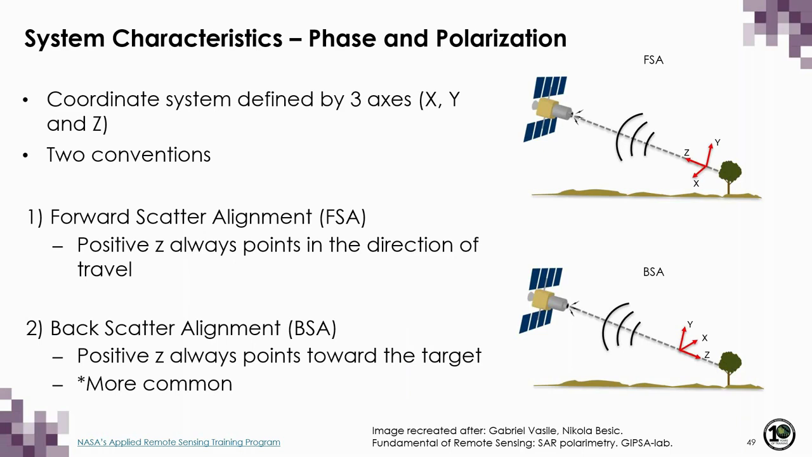In all cases, we define a coordinate system by 3 axes, though we have something called the forward scatter alignment convention, where the positive z-axis always points in the direction of travel. And we have the backscatter alignment convention, where the positive z-axis always points towards the target. Now, the backscatter alignment convention is more commonly used, but it's important to know that both do exist.